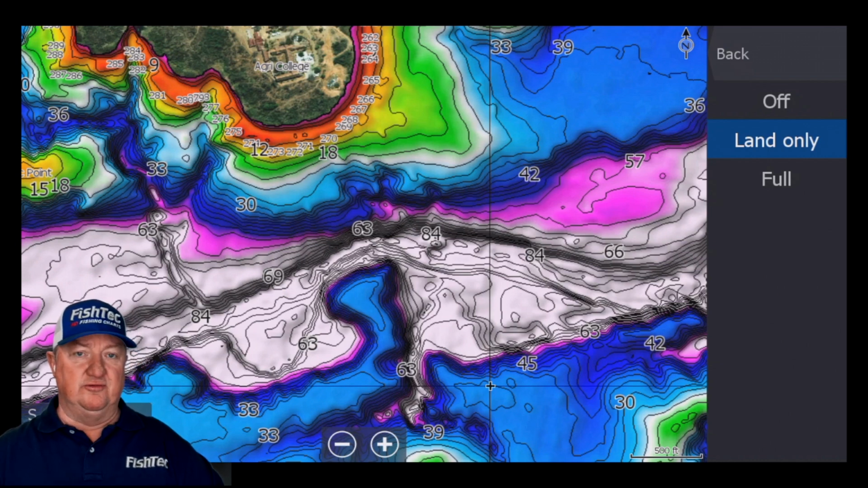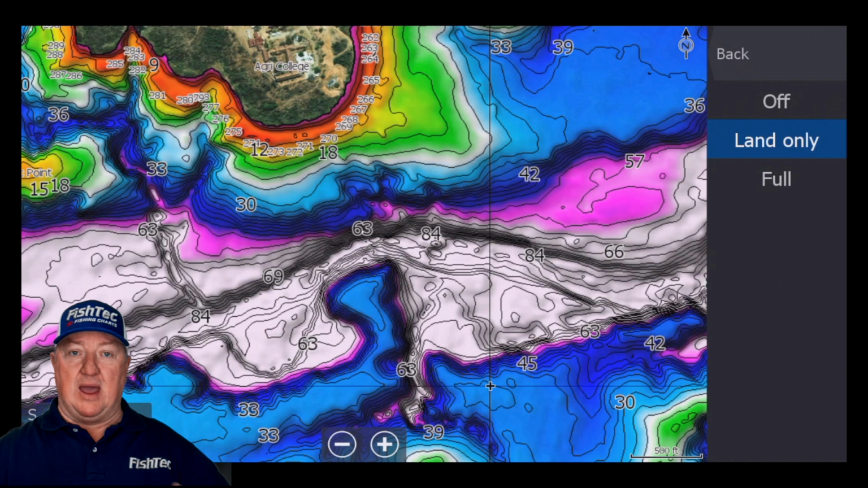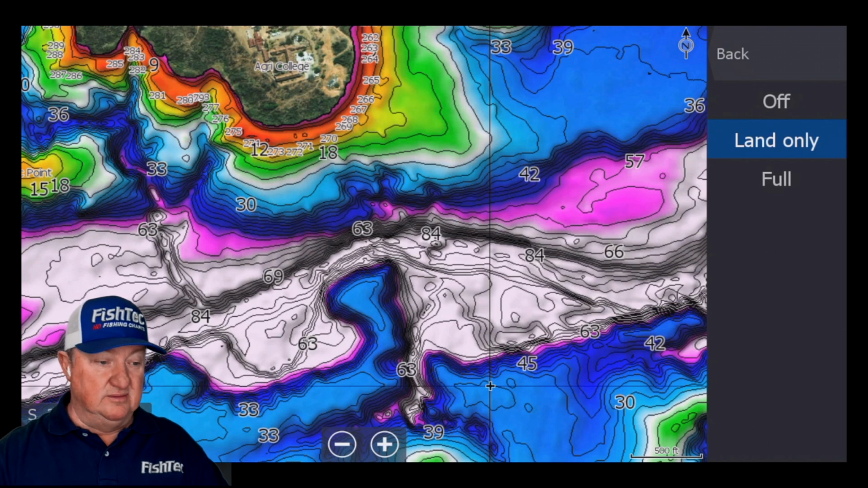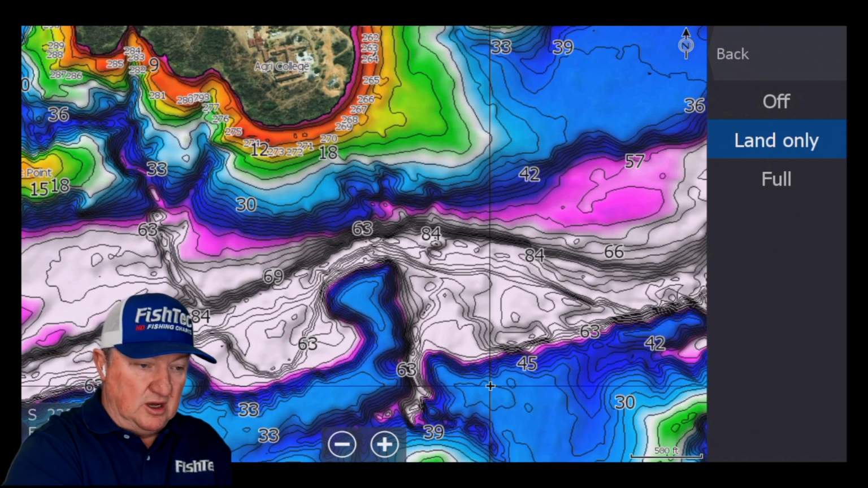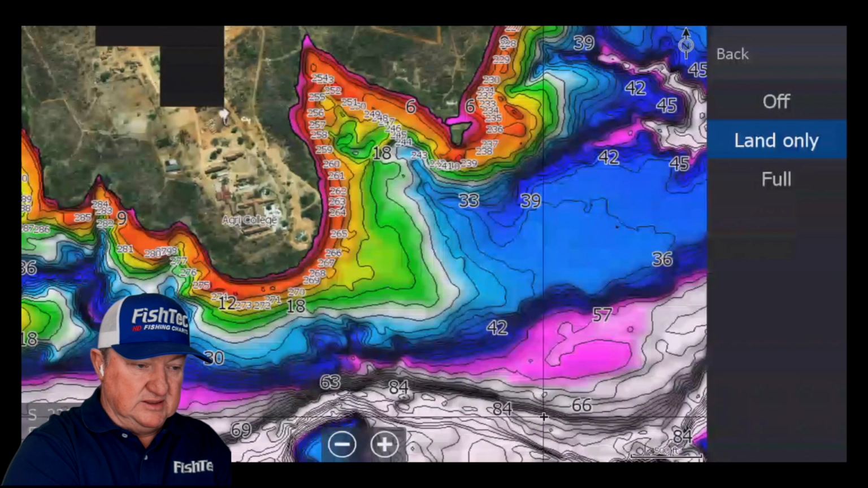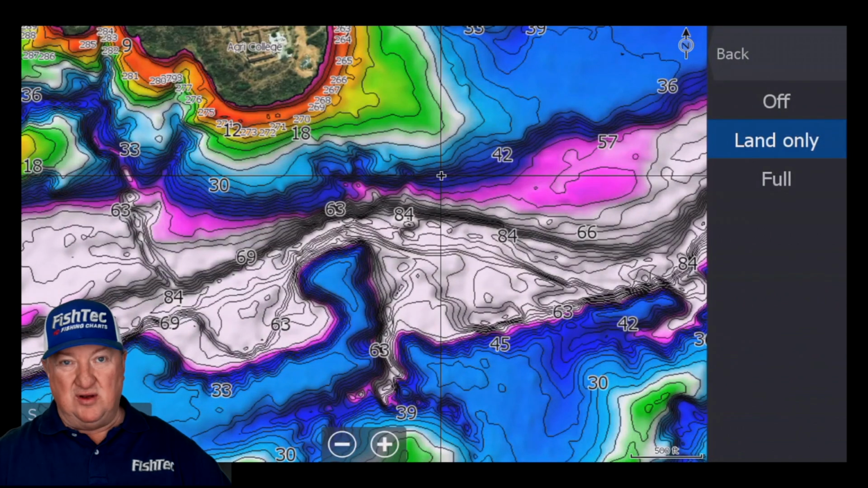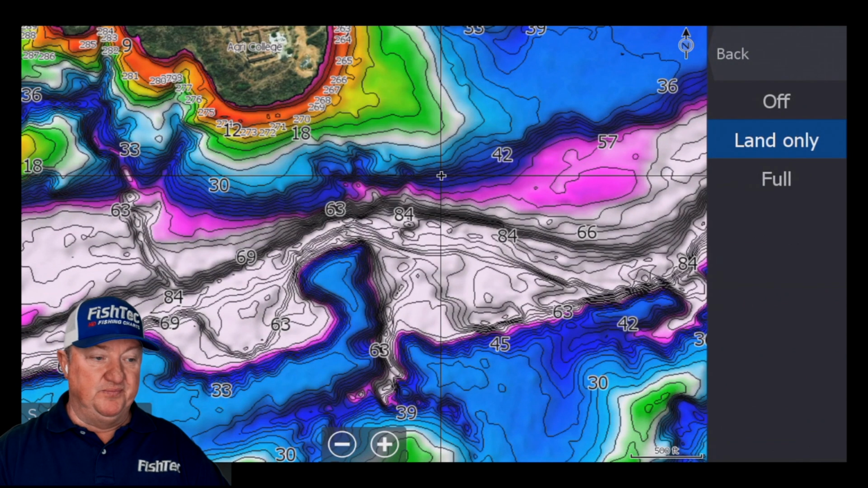I think they do a lot of AI on the actual units, but from the raw recorded data, those units were fantastic. They didn't have the power to get a long range, but they were certainly crystal clear. Really, really nice stuff. So yeah, use this shaded relief, but those of you who are using the Humminbirds and the Garmins and only have contour data, you're going to run into trouble.